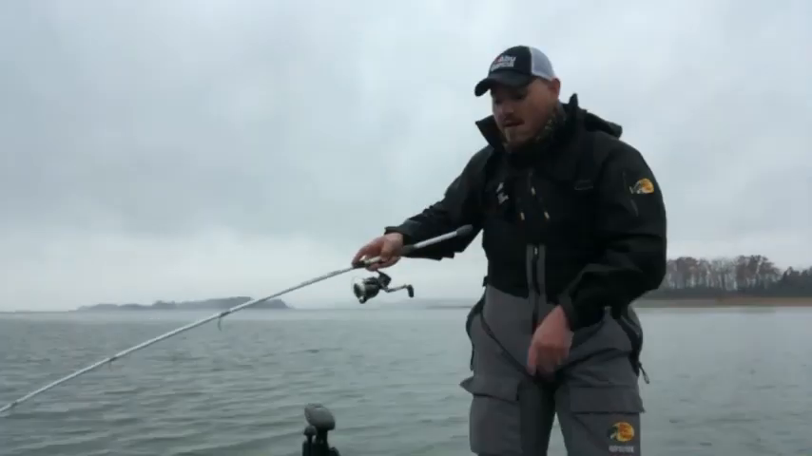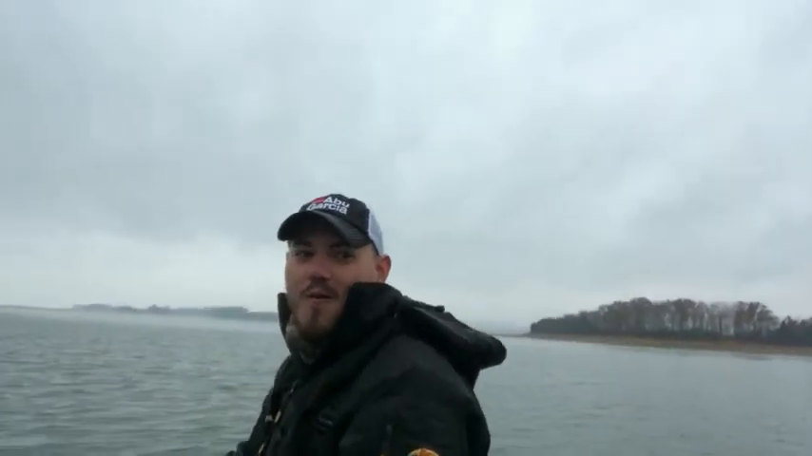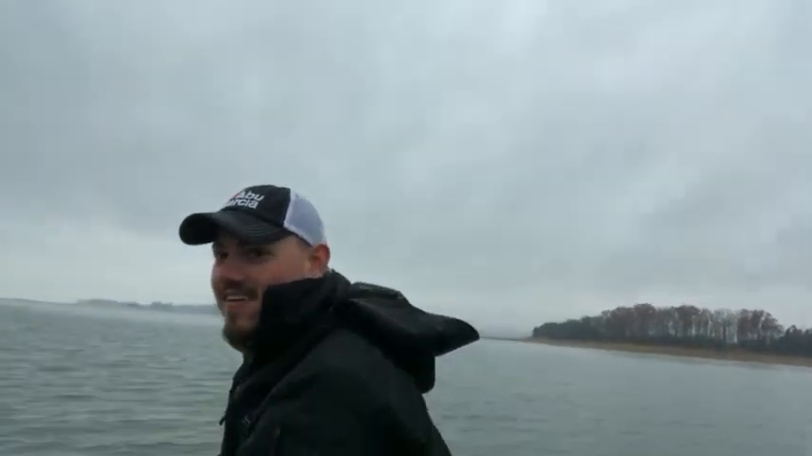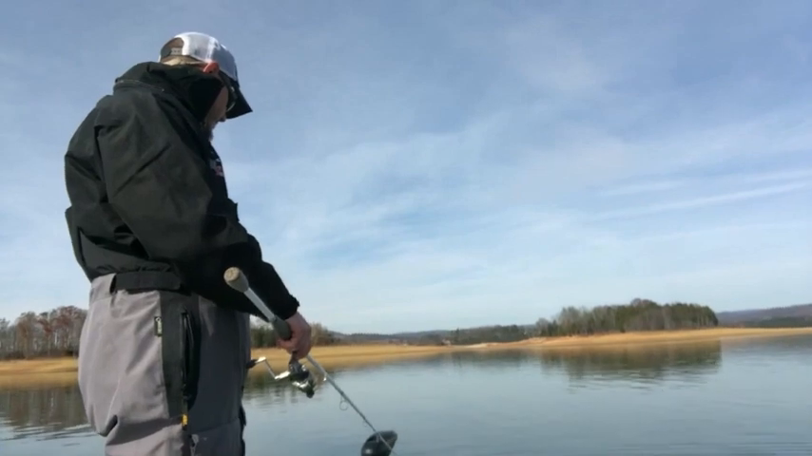Big smallmouth, big one. Oh man, he got off. That was a big one. There's some fish right there.